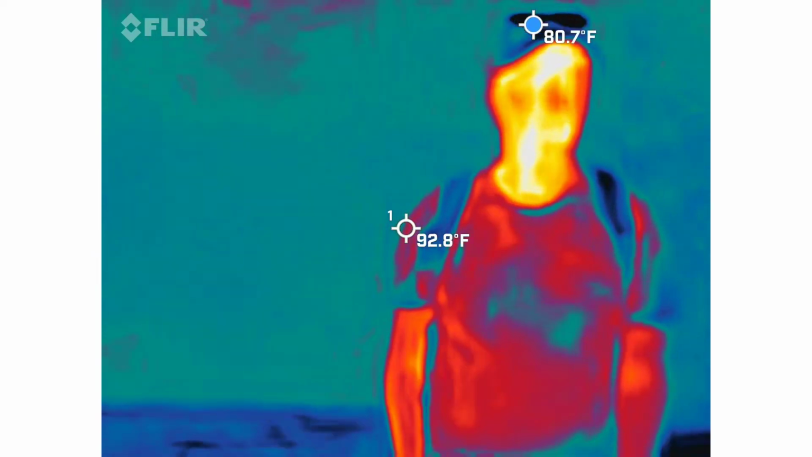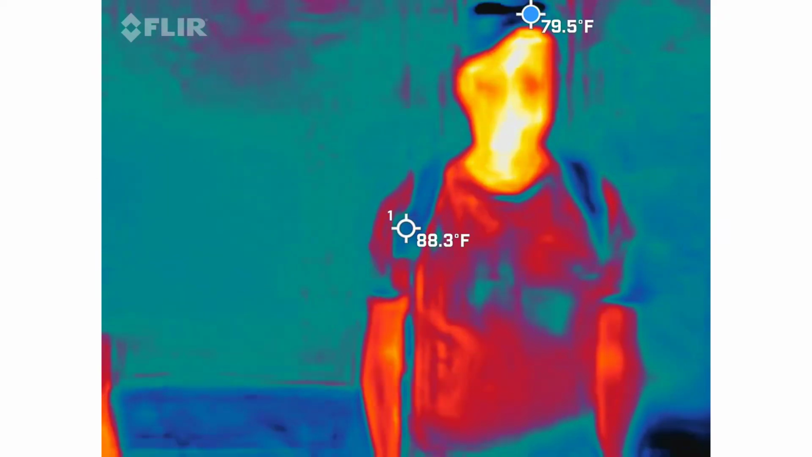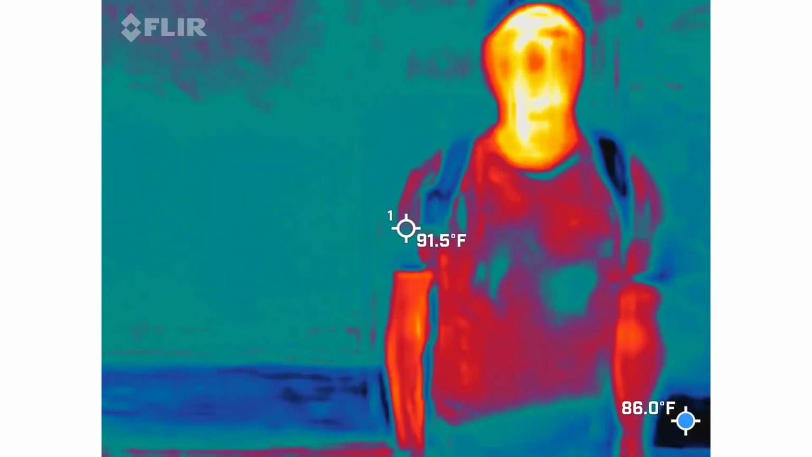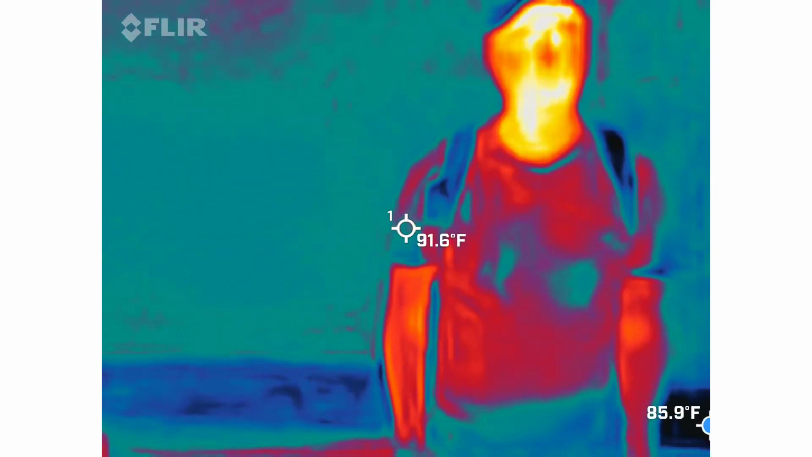The reason being is that the blue dot will default to the sky because there's no surface. It doesn't know what to measure, so it's always going to look like the coldest spot is in the sky. So some spaces, again, will be impossible to do, but just try your best.